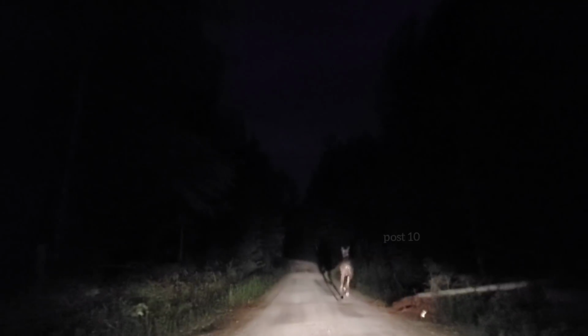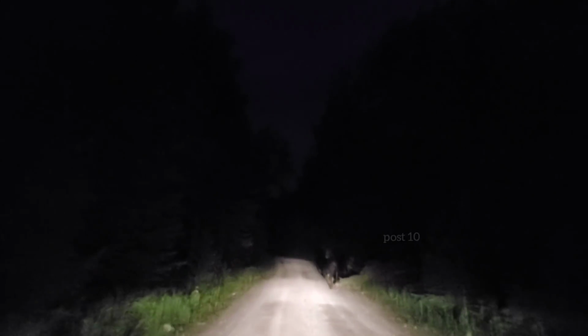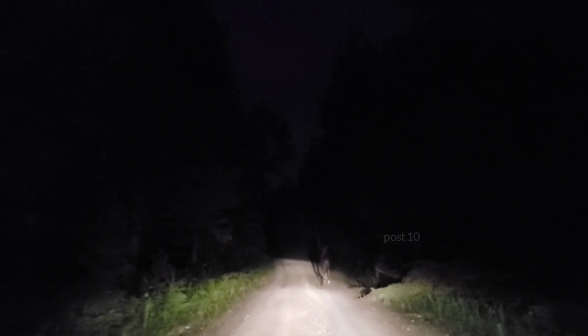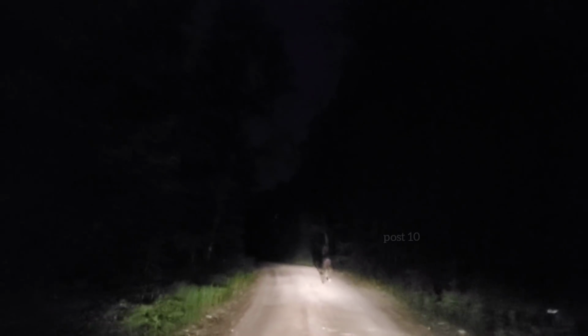For a place to go into the woods. It doesn't see a path anywhere. Currently running at 14 miles an hour.